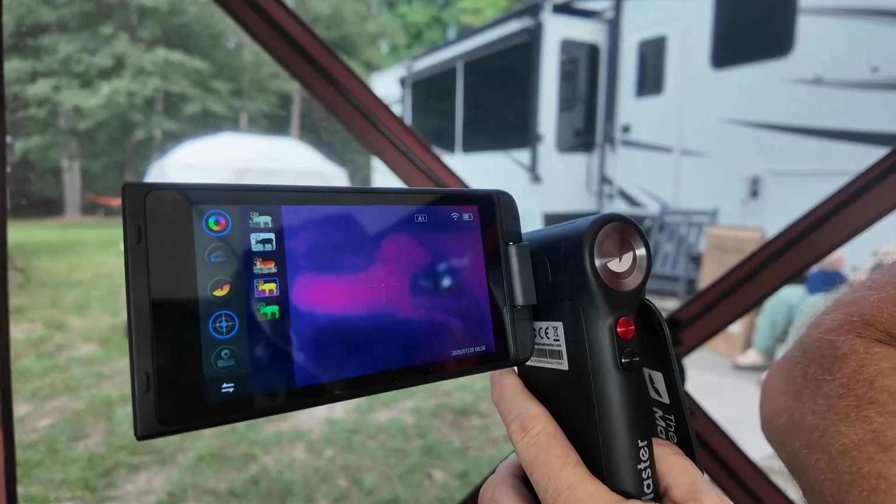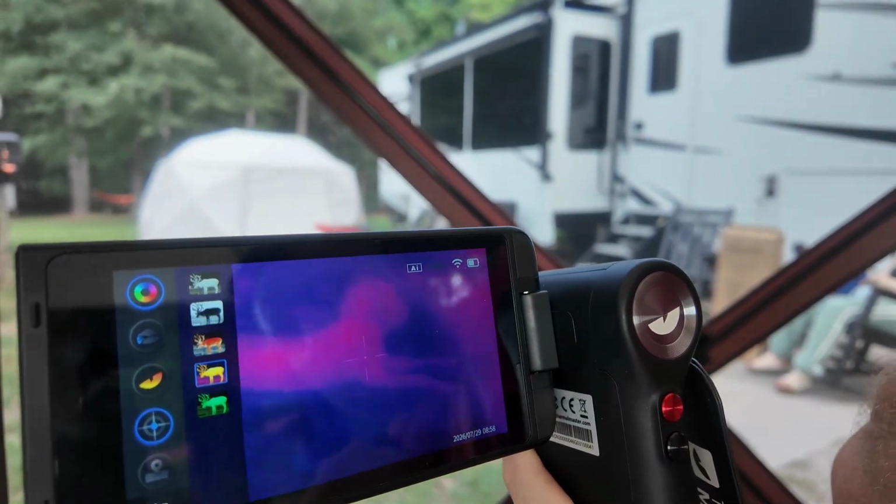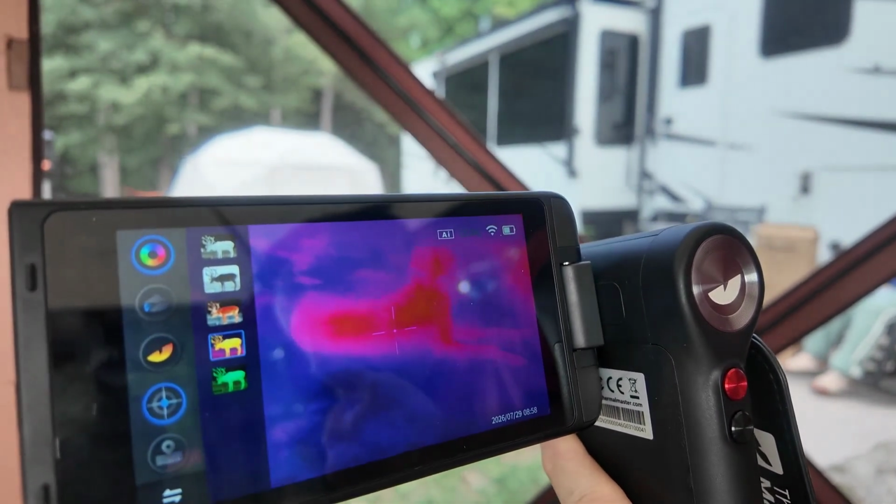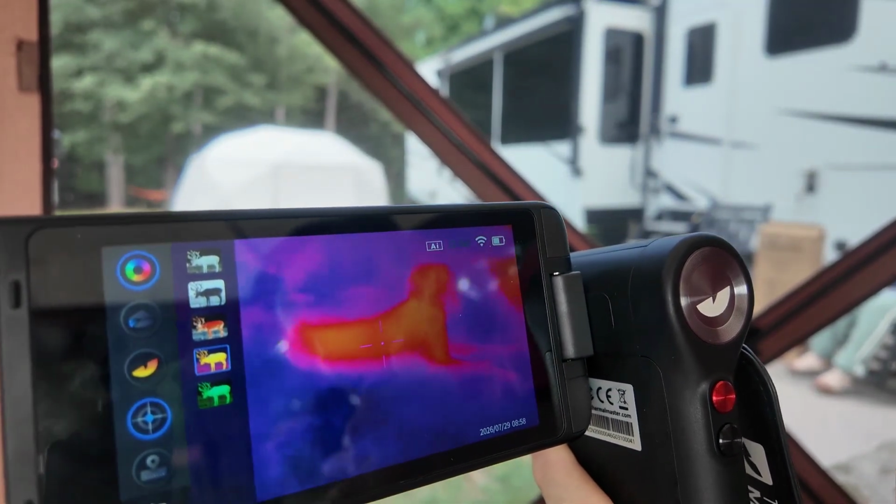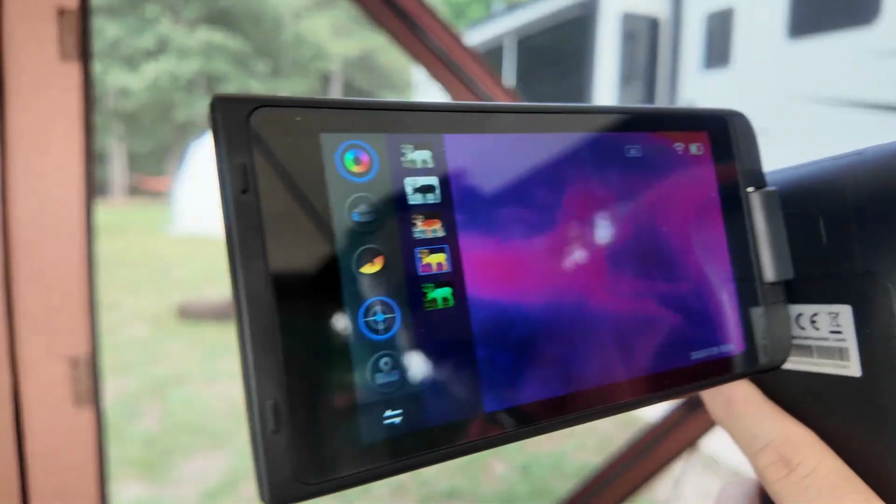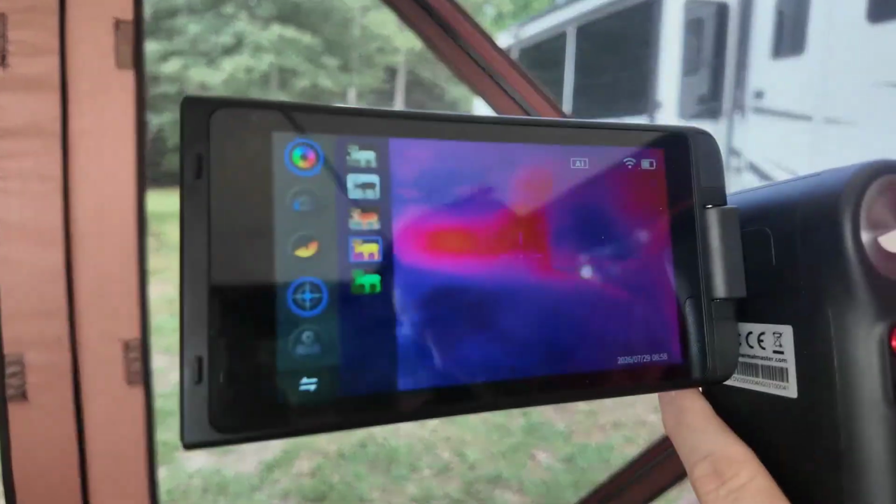So after using the Thermal Master out here for a little bit, the biggest benefit in my opinion isn't seeing in the dark. It really is spotting that wildlife I never would have known without it. And a bird can simply disappear into a brush, the shadows, or even tree cover. But its heat signature, just like Pippi here, gives away its location and lets me know exactly where to look.